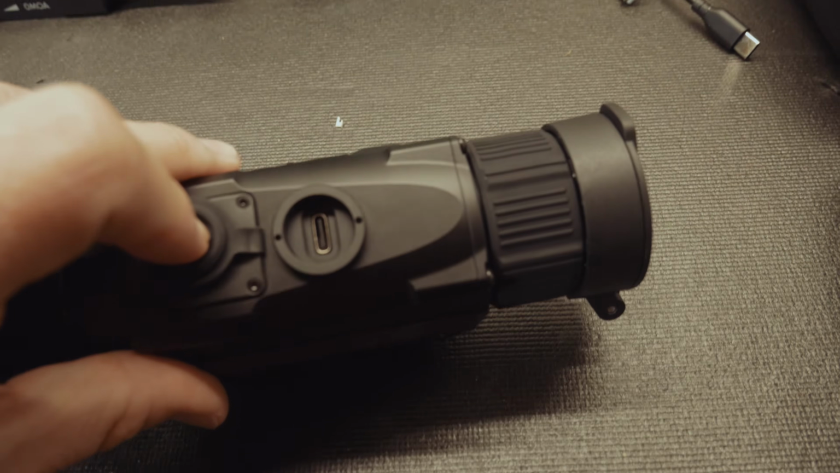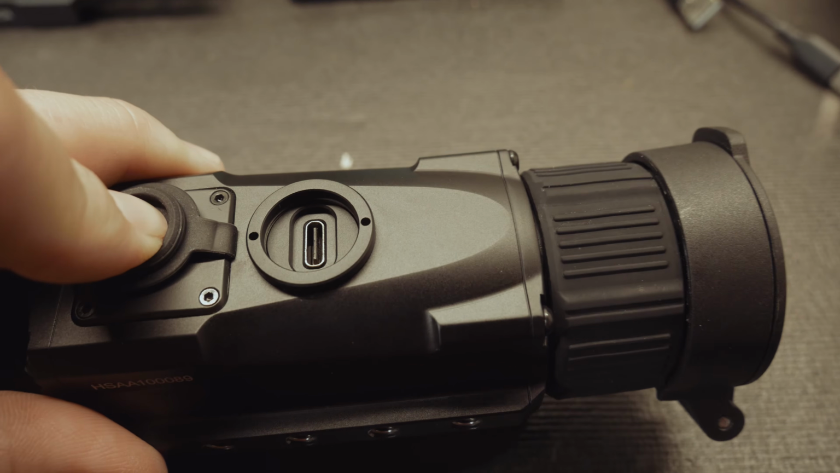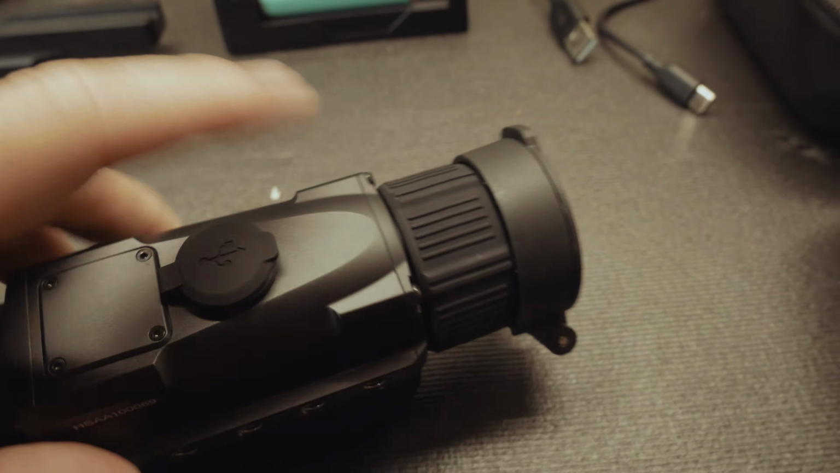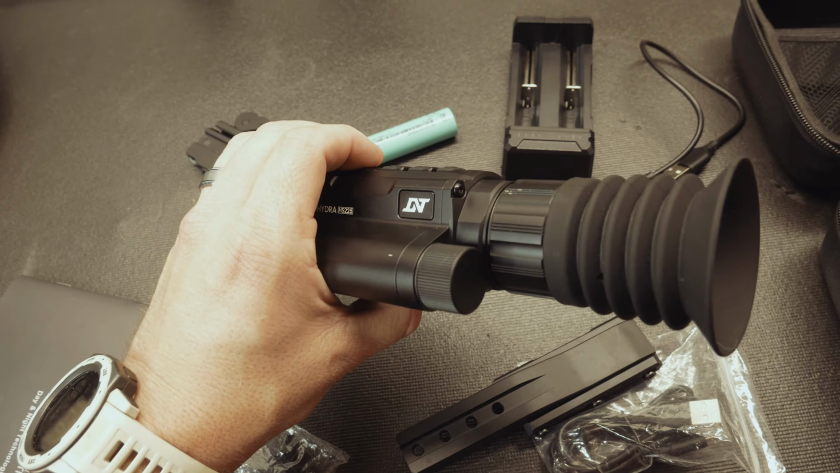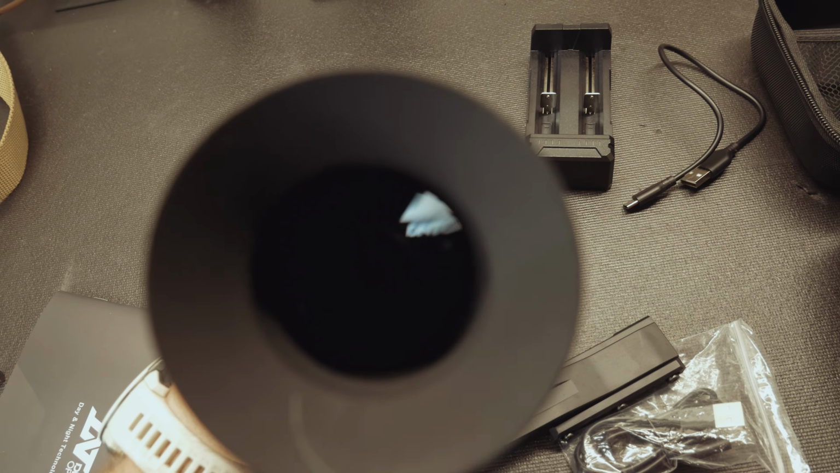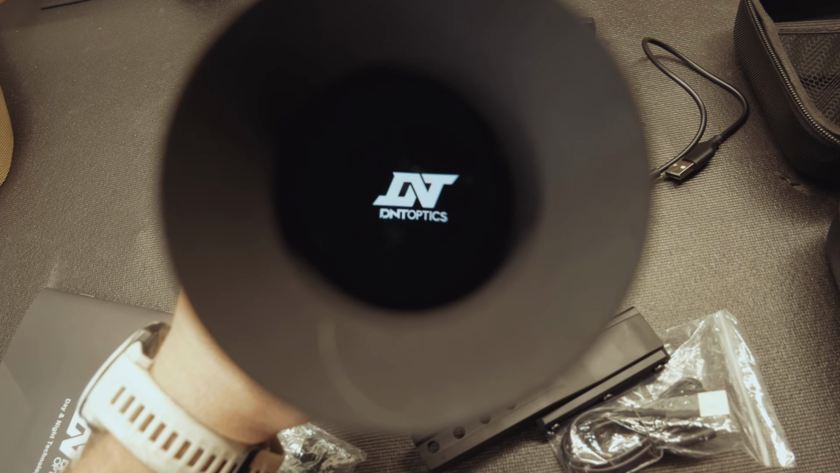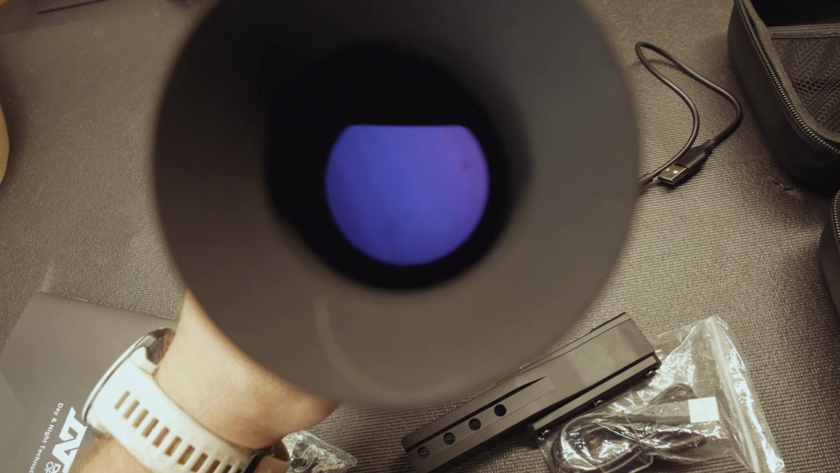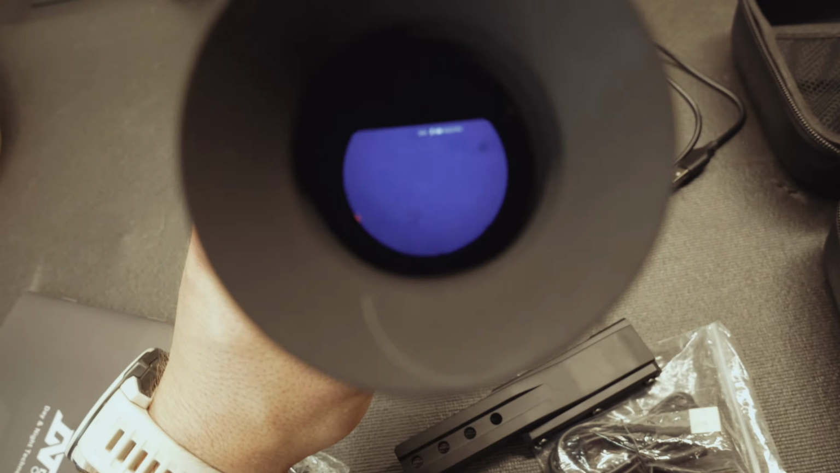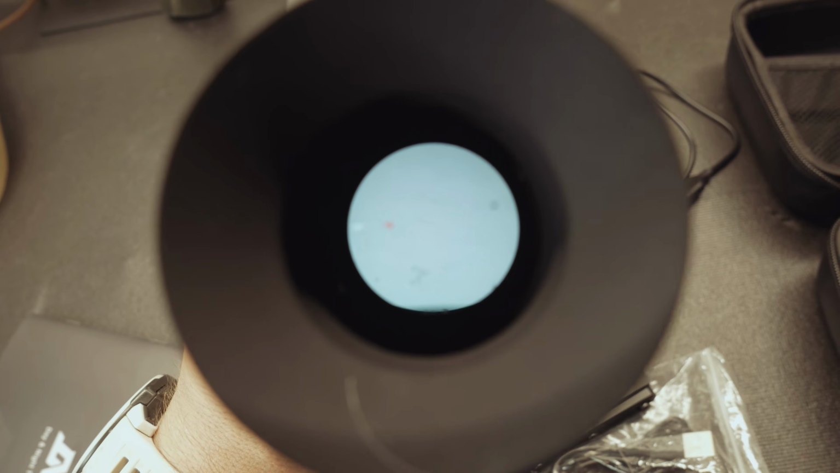It does have an onboard memory system, I think 32 gigs if I remember correctly, and it will record. It basically is a thermal camera in the guise of a scope, right? When you're looking in there, you're looking at a screen. You can set it to have recoil record. So when you take a shot, it'll record, I believe, a little bit before the shot and then the shot. It makes it perfect for people that want to record taking their shots.